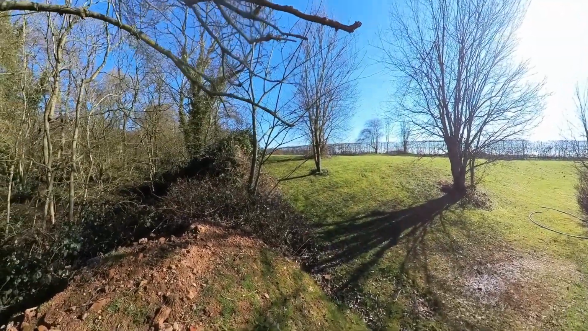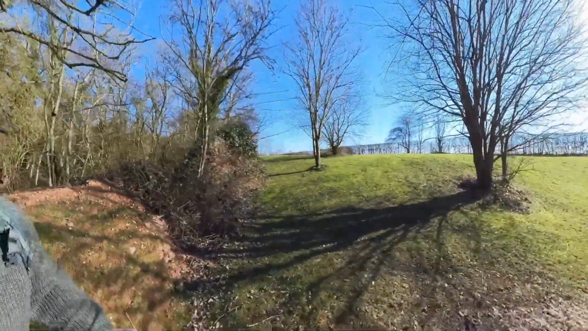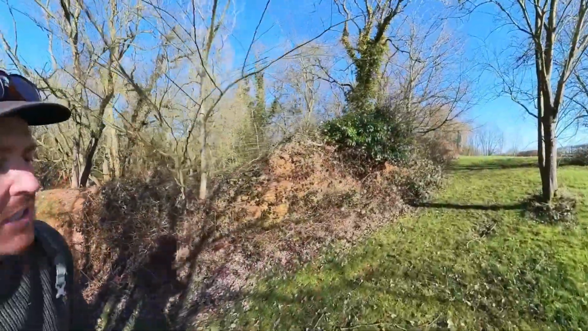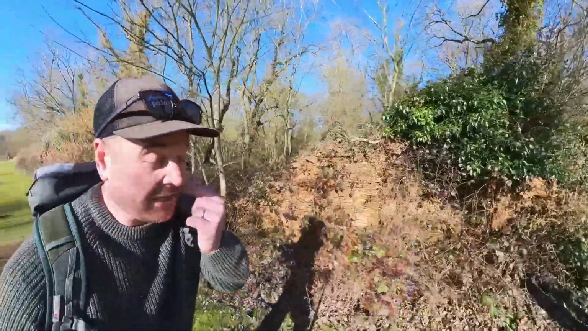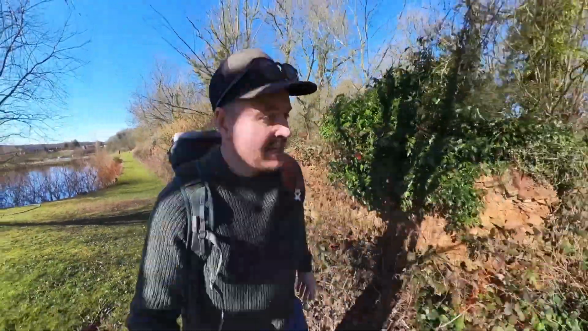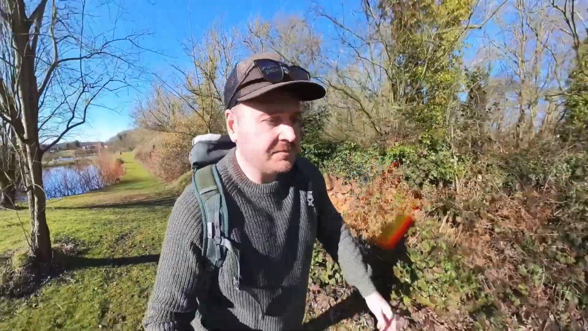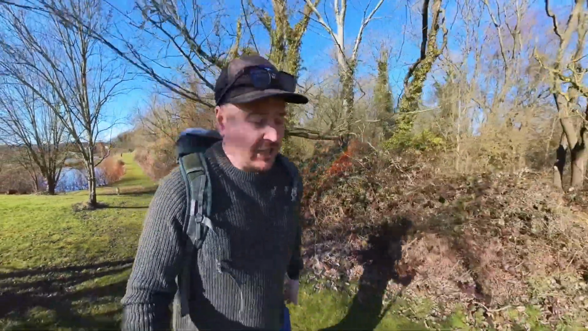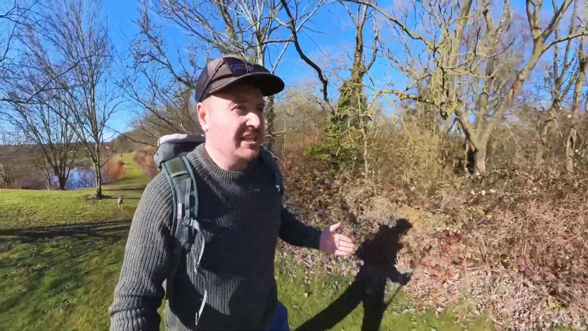Plenty of activity again. But yeah, this was location two, where we changed it midweek. We'll just go to the position where we actually found the earth. Badger set, fox set, we're not sure, but hopefully we'll catch something on camera which will tell us actually what is utilising it.